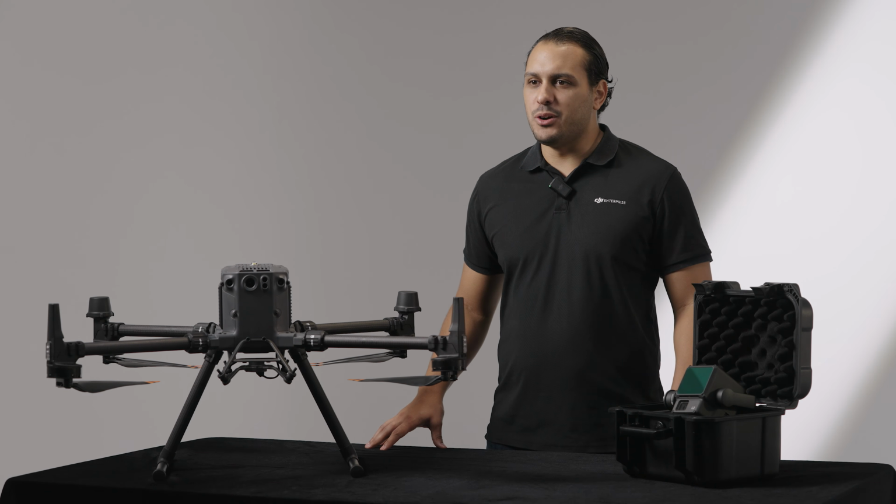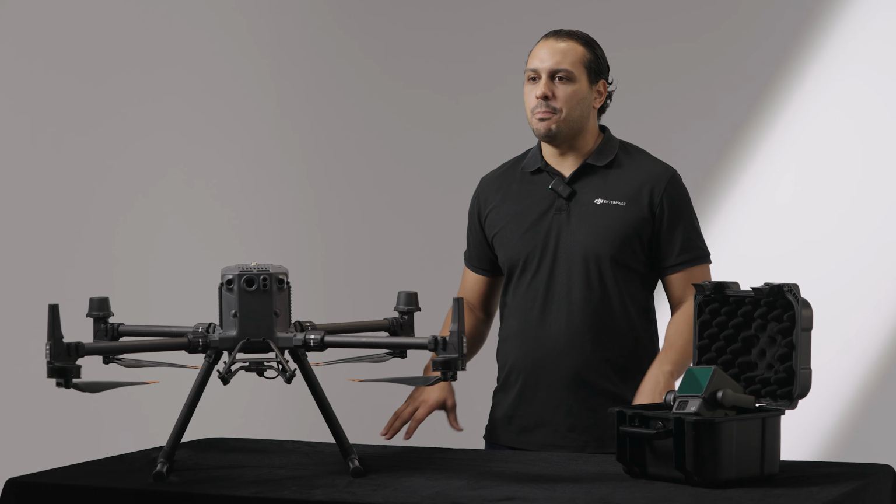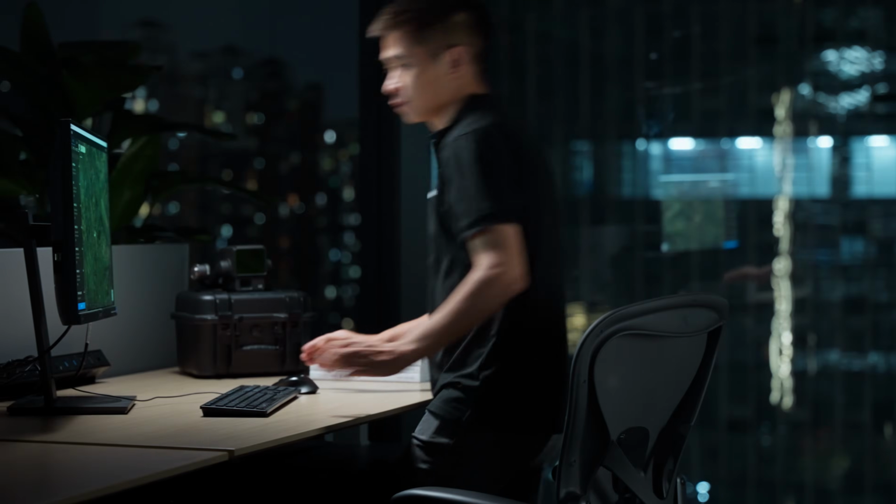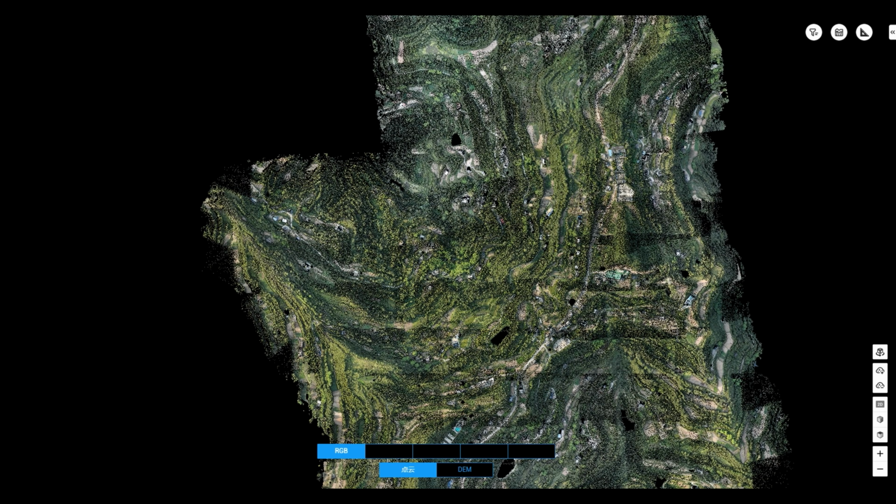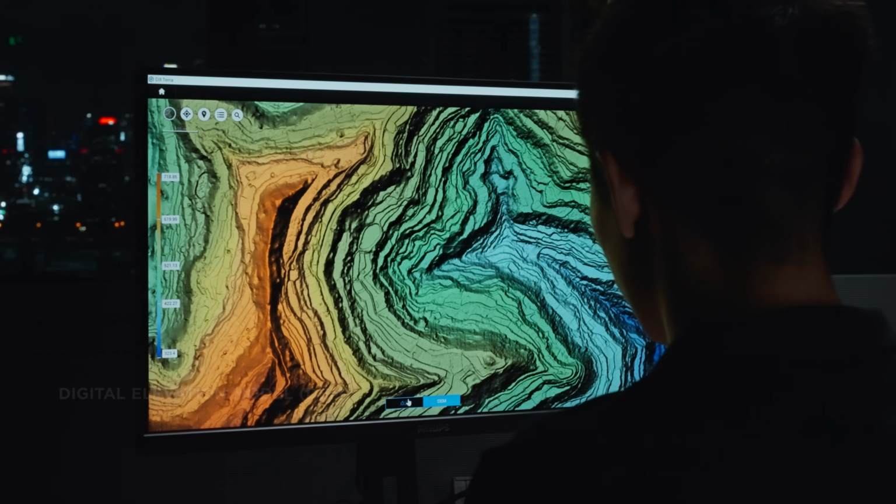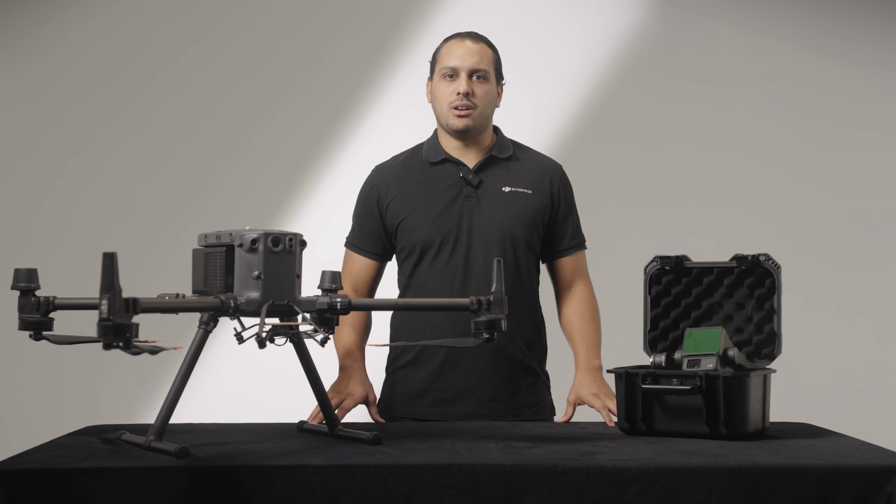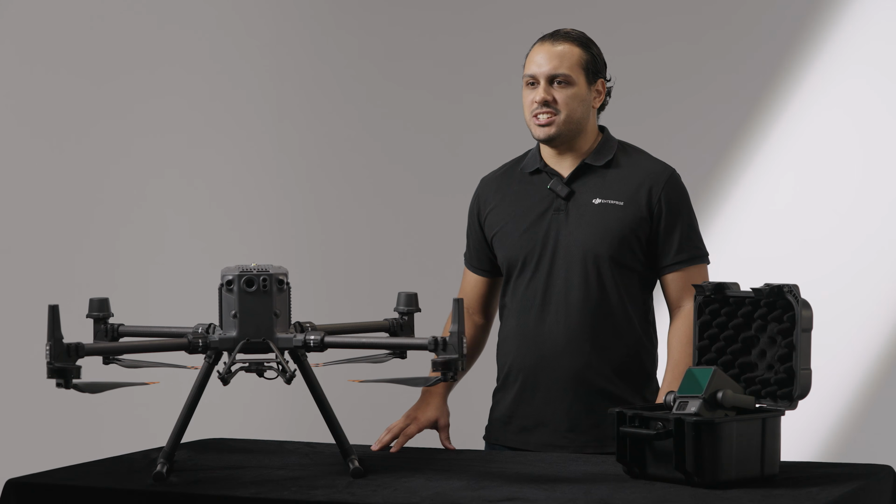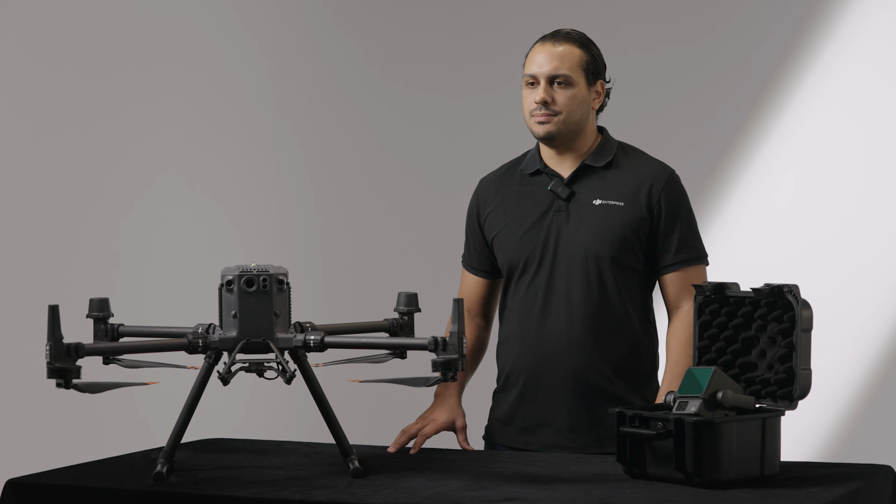DJI Terra is software that pre-processes and converts LiDAR raw data into manageable point cloud formats. Now, within Terra, you can verify the thickness of the ground layer, perform ground classification, and export a digital elevation model. You can also apply elevation control points using Terra to further improve the accuracy of your LiDAR scans. This streamlined process provides a complete workflow for surveying and mapping tasks.